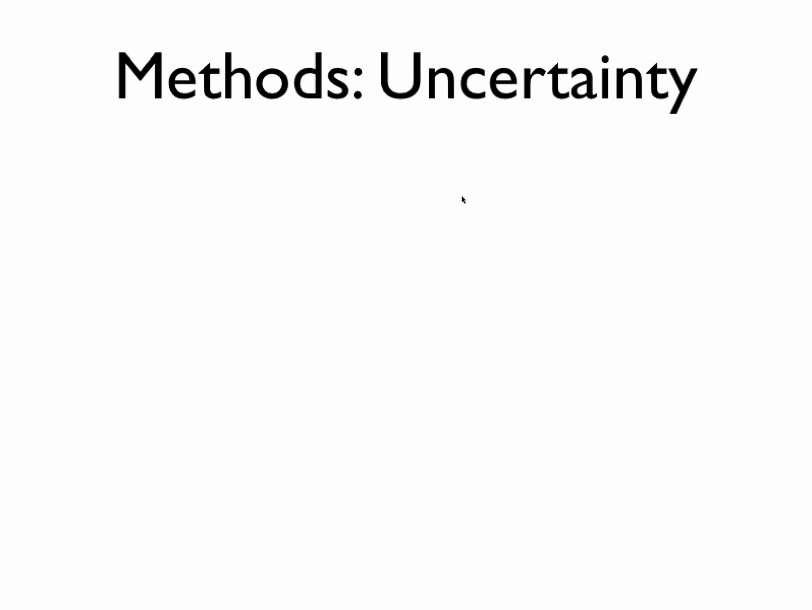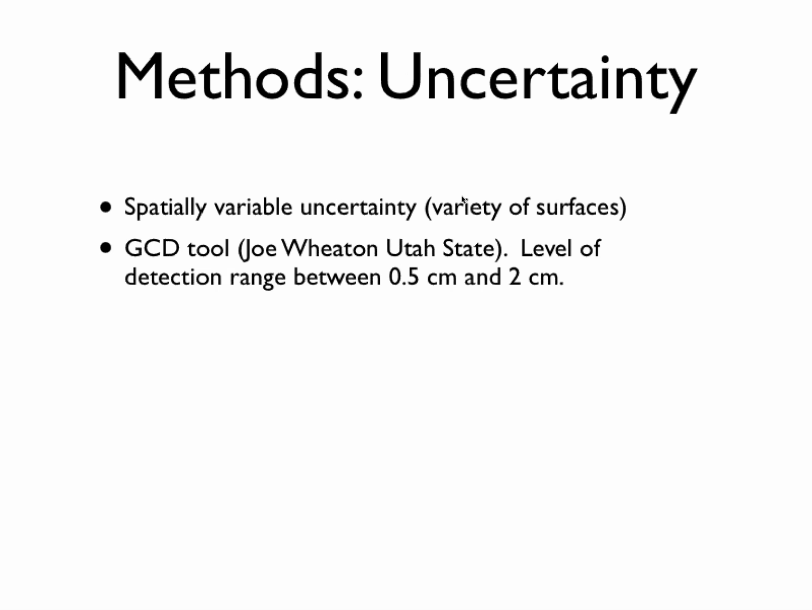So the next thing that I went down was uncertainty. And so for this, the approach that I took was a spatially variable uncertainty analysis. And the reason I did that is because there are areas that are very flat where you get a pretty good signal, and there are areas that are pretty rough or high slope where maybe you're a little bit uncertain on the actual point elevation values.